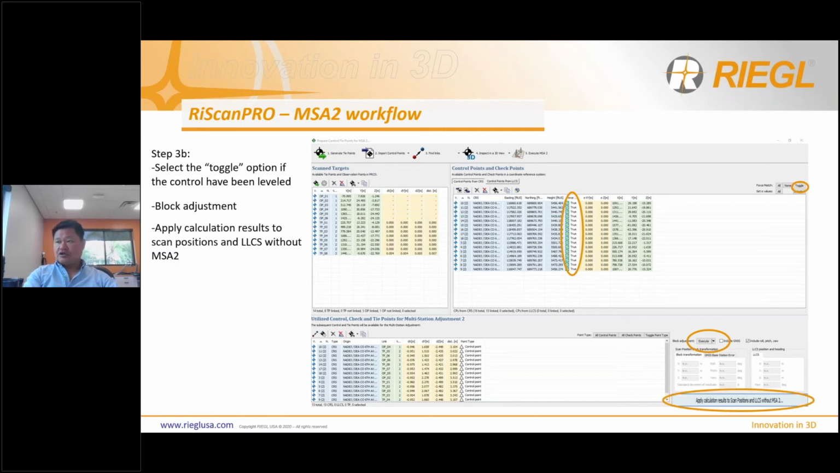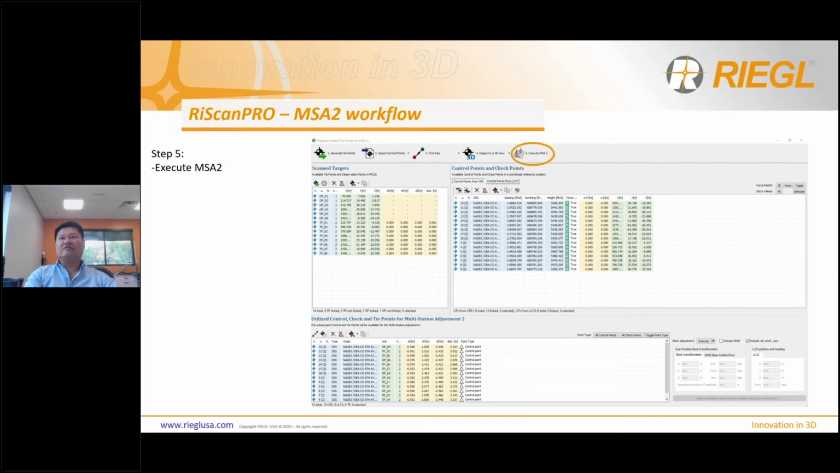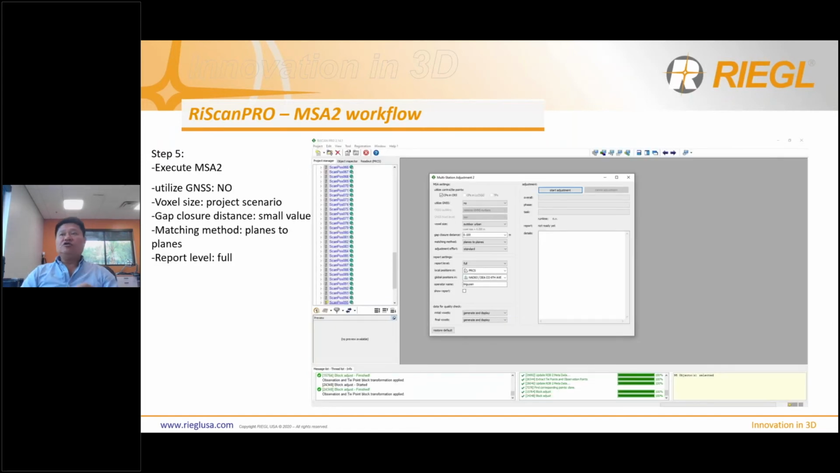Once you've done the execution, you then want to apply the results to the scan position in the LOC without the MSA2. And then you just click OK and move forward to step number 5. Here's number 5. As soon as you click on step number 5, you're going to get this little tool or wizard that comes up. And this is self-explanatory, right?